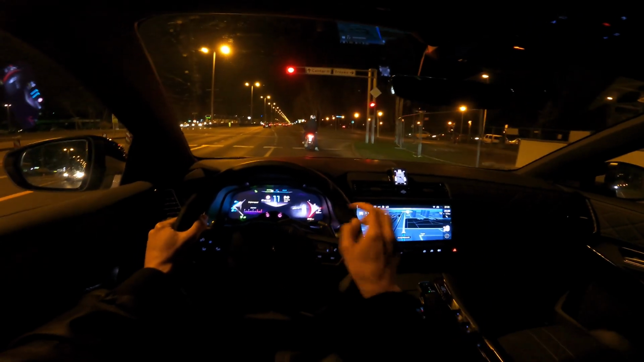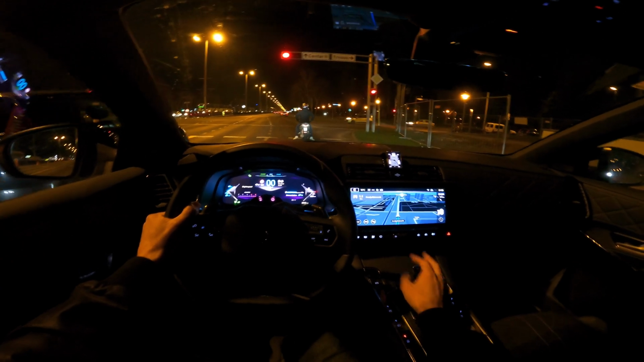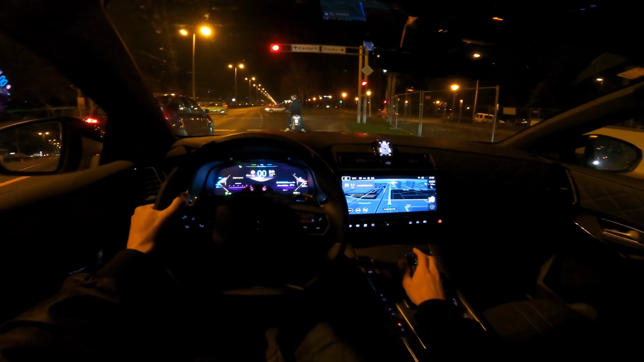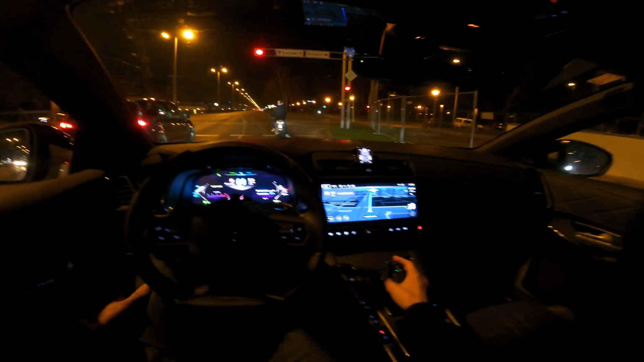Yeah, you can see that night vision is showing the scooter in front, or the motorcycle. So it also shows you that for pedestrians. I'm glad that this happened during the driving part, so you can see that.